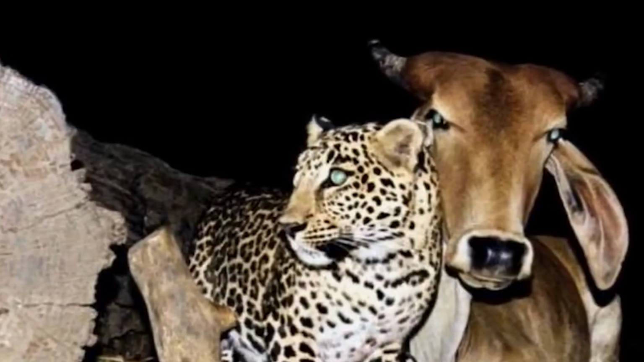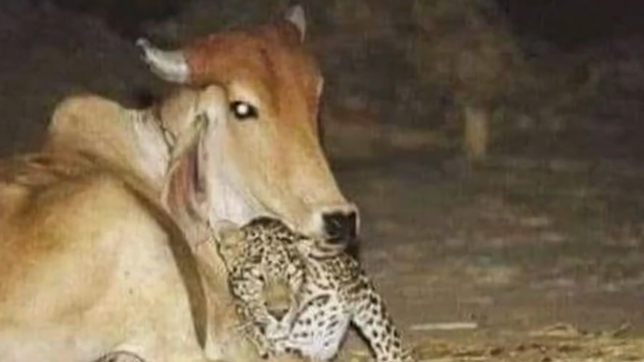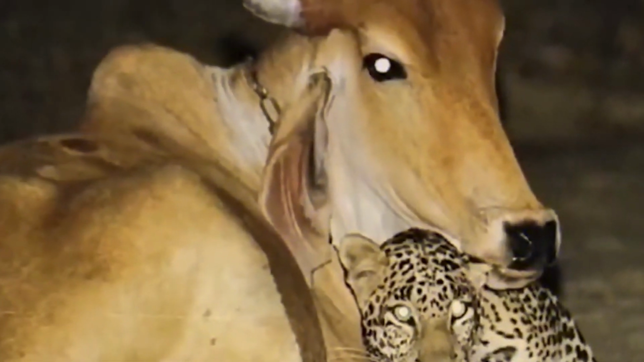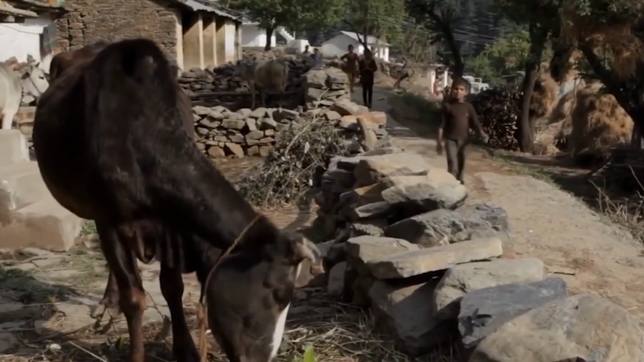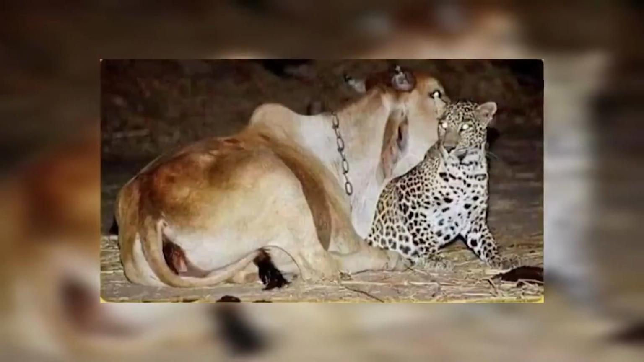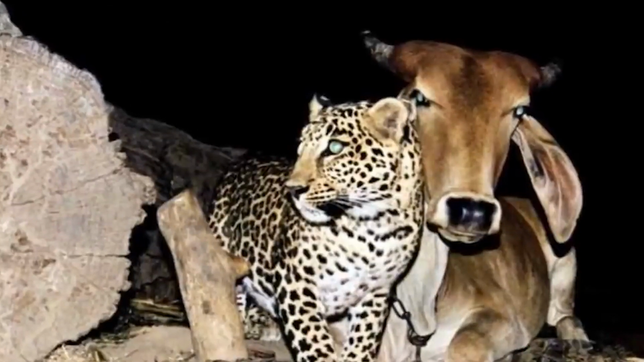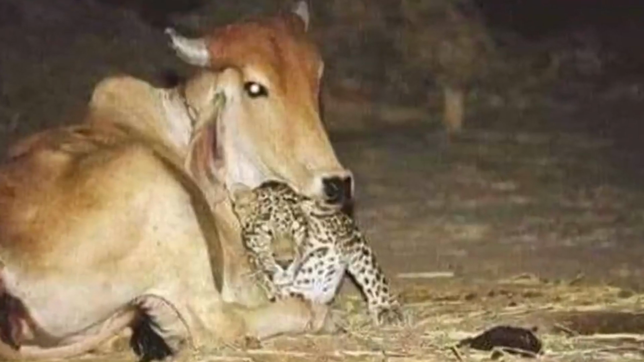Believe it or not, the answer to that is no. Turns out this leopard was visiting his cow friend every night. Of course, the villagers didn't find this out by stalking it. Instead, they placed a camera inside the shed. When they monitored what happened, it turned out that the two would cuddle together all night long, with the cow sometimes feeding the leopard its milk. No wonder it didn't attack anyone.